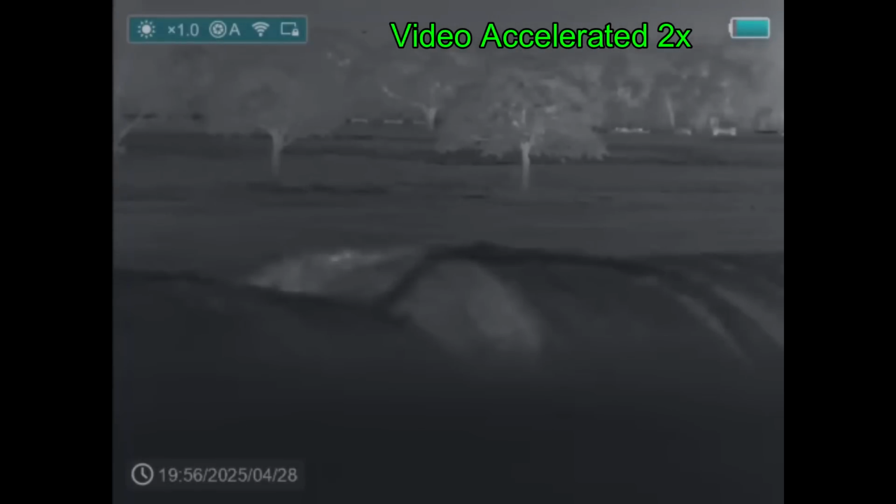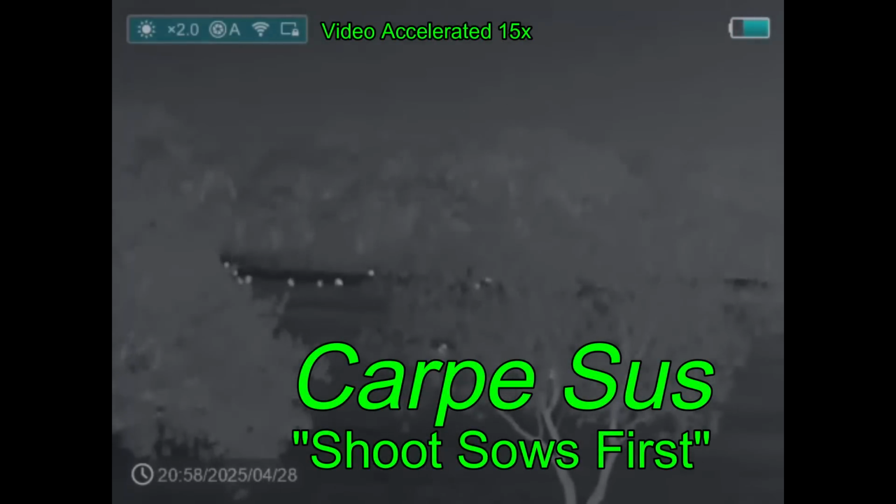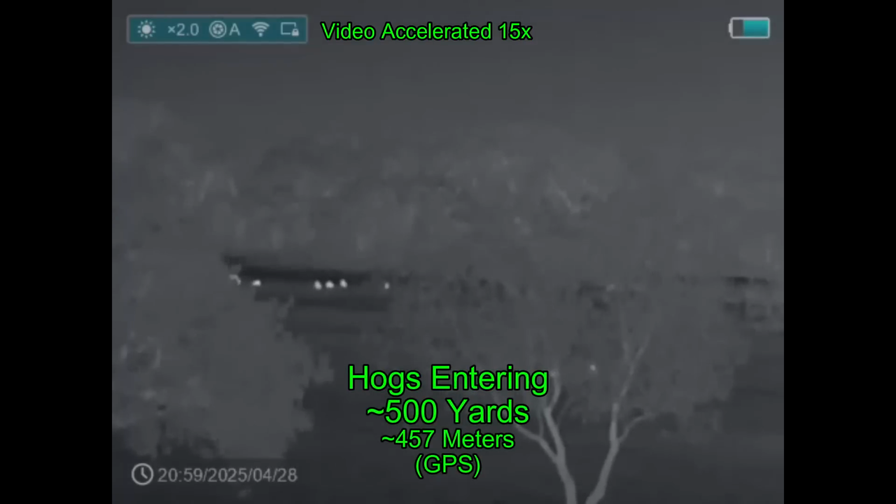And what you saw on the first pass was a Great Pyrenees over by the water tank, and the Great Pyrenees is now gone. Well, carpe sus. Well, the hogs did show up about 500 yards across the property.